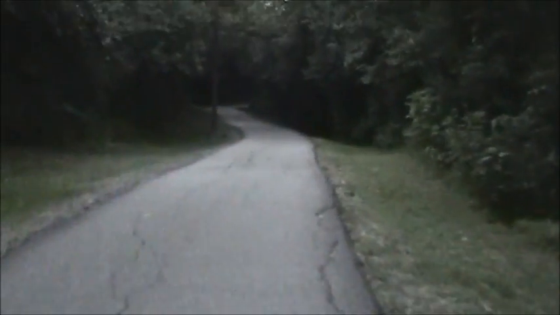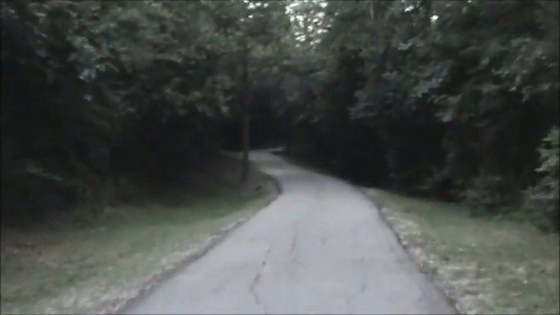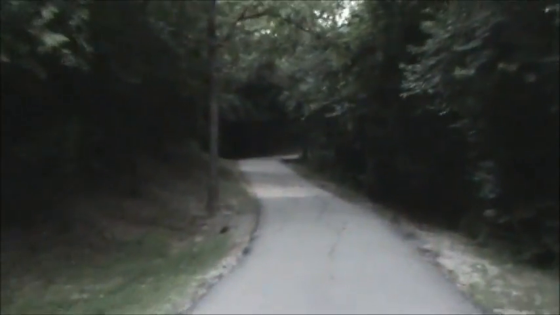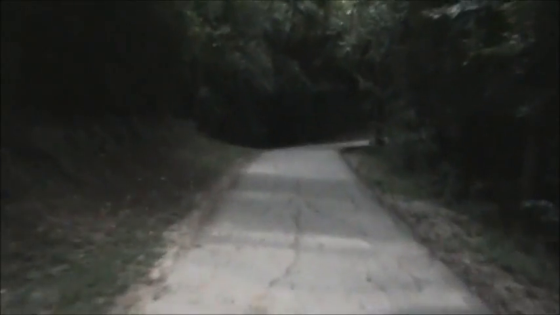Let me see if I can turn this at a different angle. Okay. At one point I'll start fast forwarding this more than likely because of the sound, because of the wind. I'm going real slow. I'm just coasting right now, hoping that the wind won't be that bad, and you might be able to hear the water running and the cicadas.